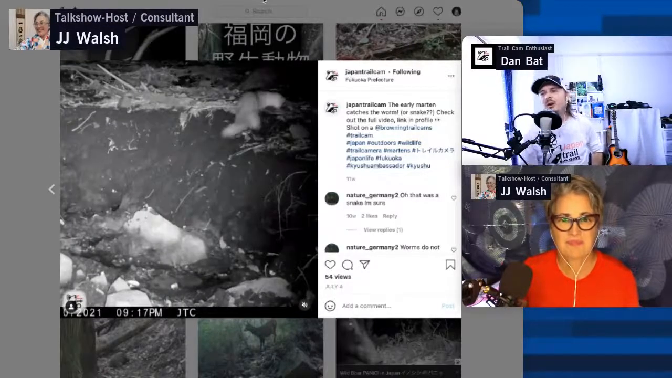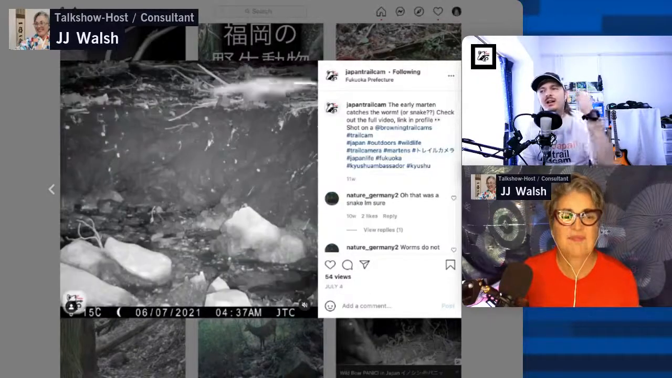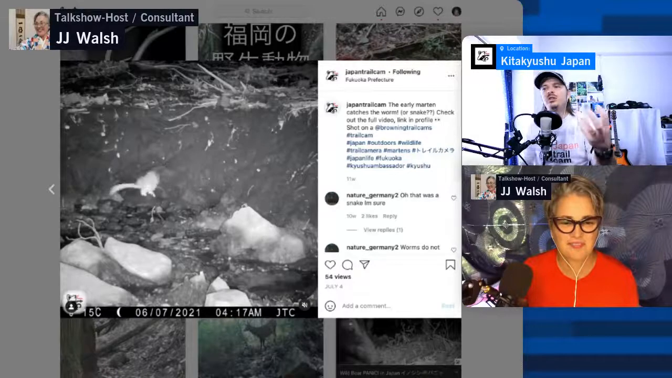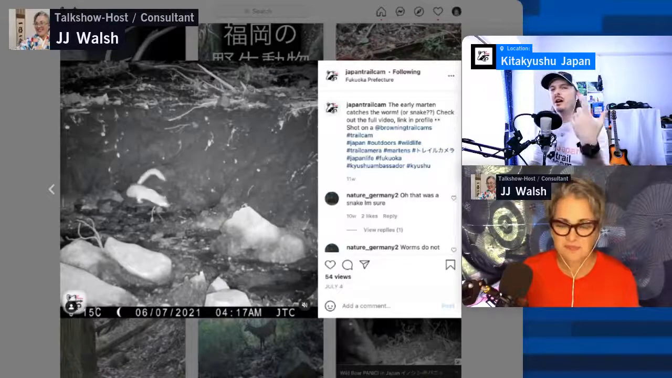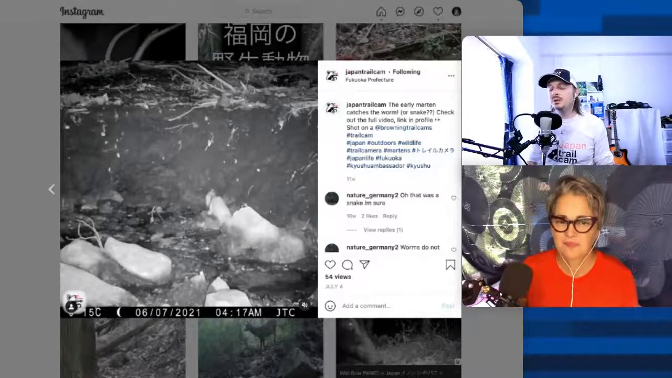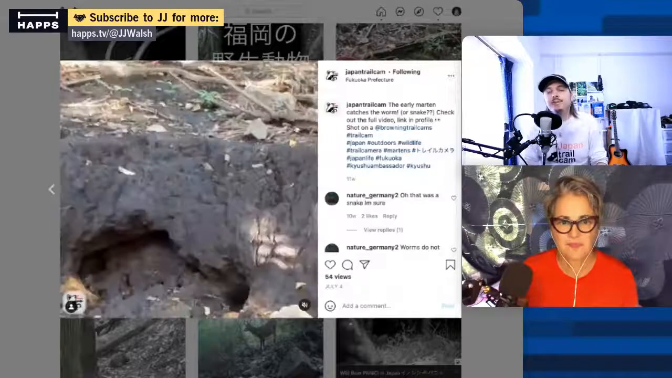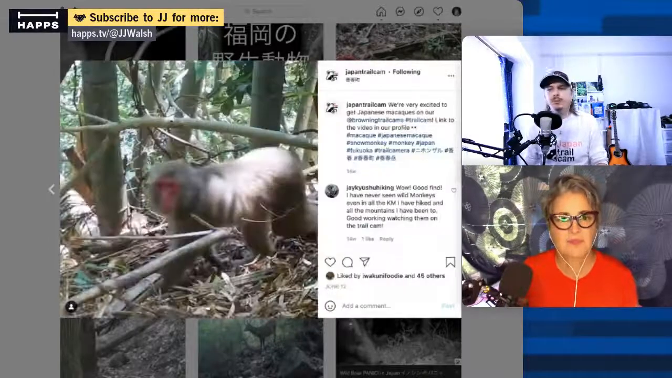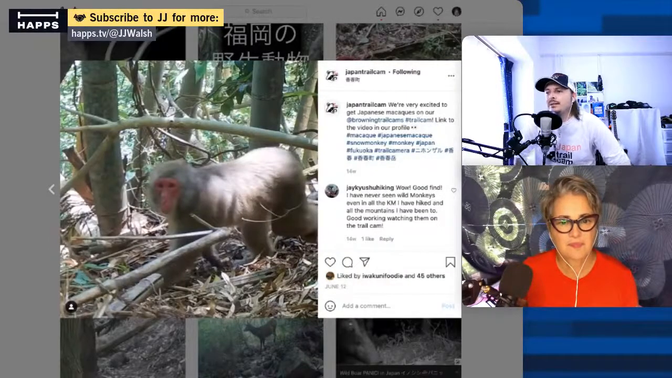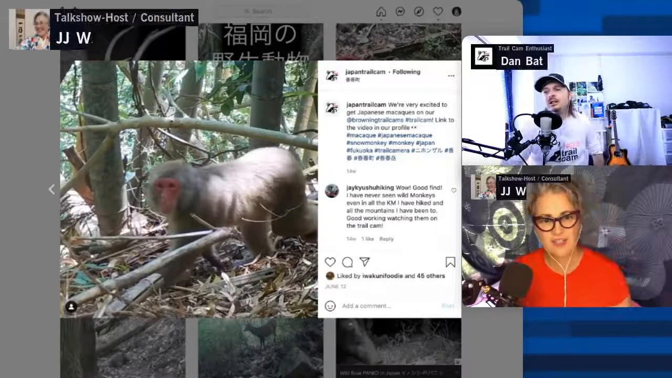Yep, he caught a worm right there. So these really bite-sized, visually interesting clips, we'll put them on Instagram, and we'll put them on the YouTube Shorts that we talked about earlier, to try to catch a lot of views there, to show people what wildlife is in Japan. There's a Japanese macaque for sure. Yeah, that's a Japanese macaque there.